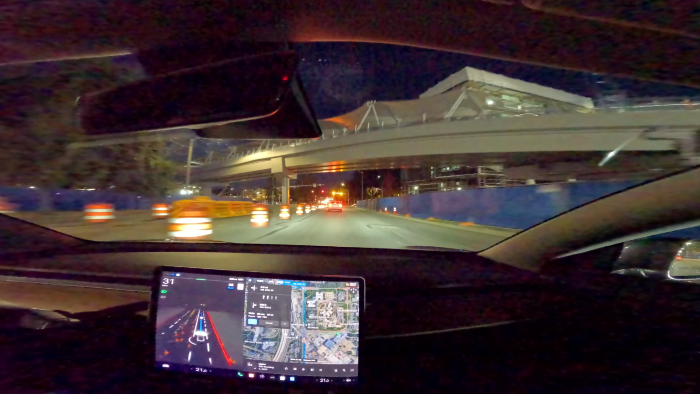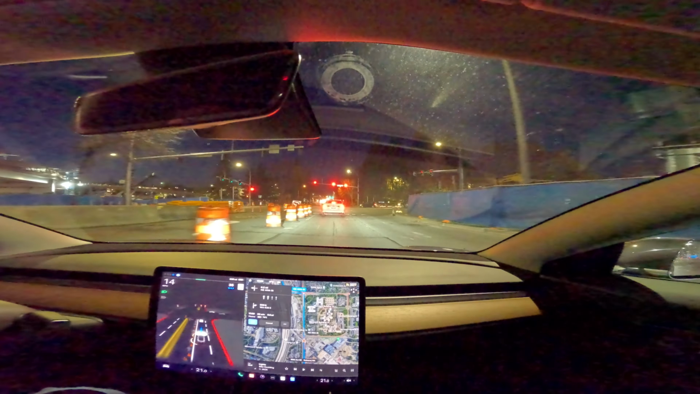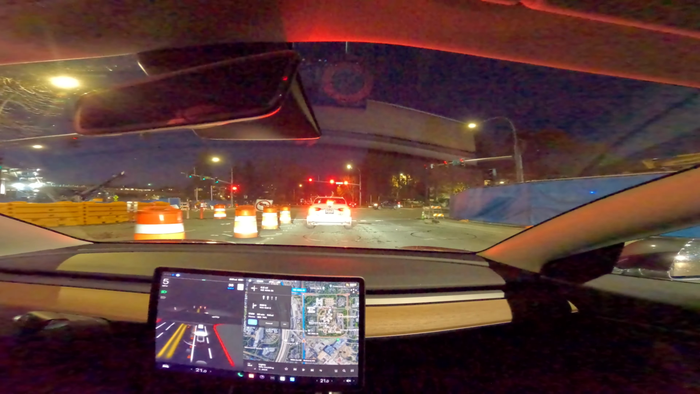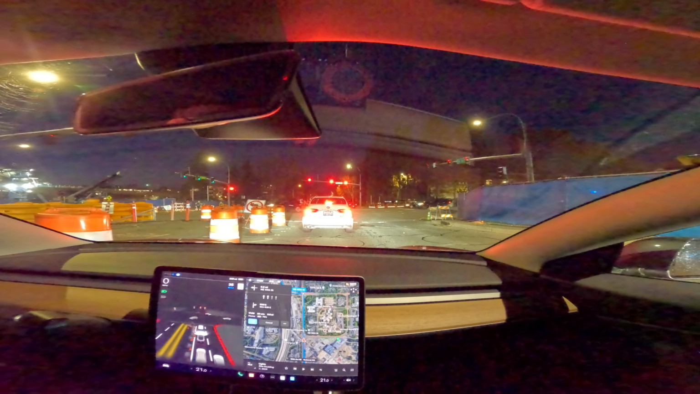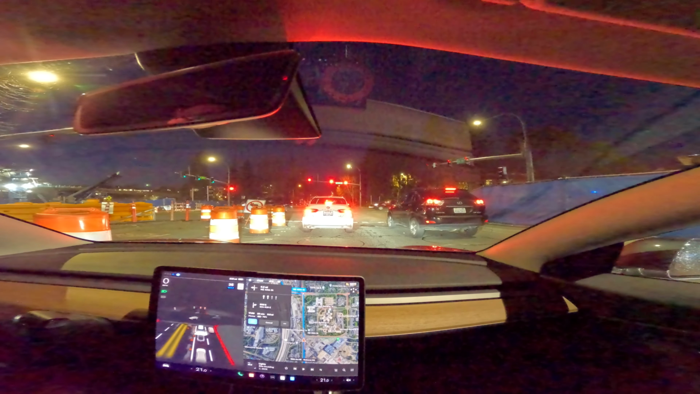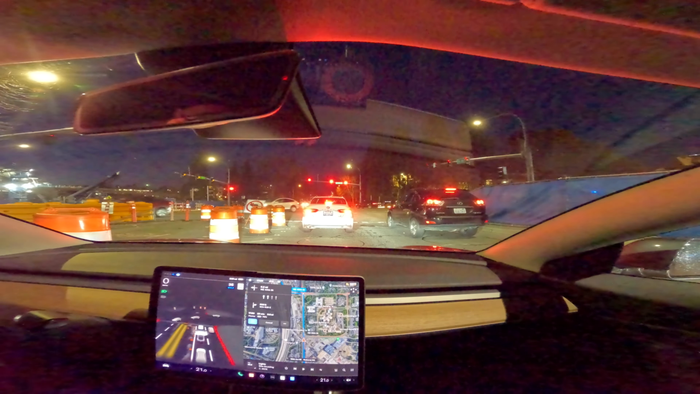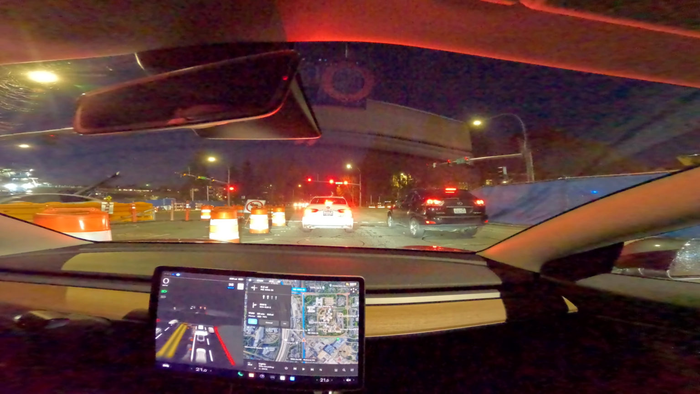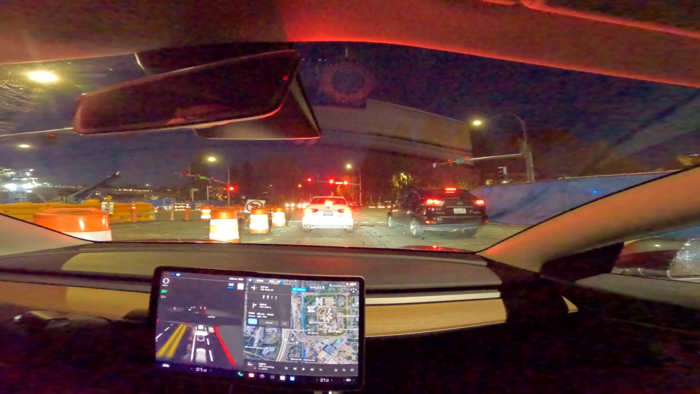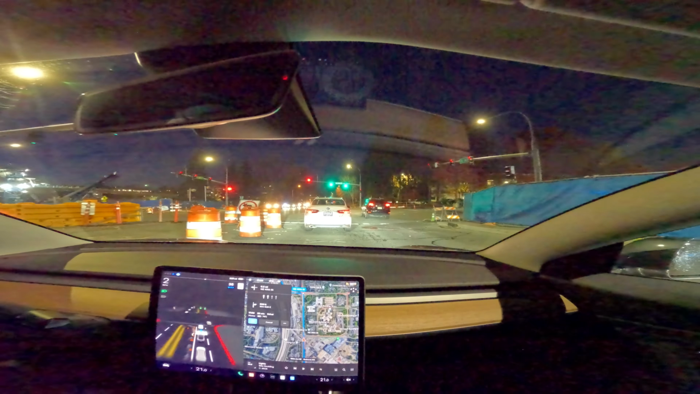So much construction and road closures and lane closures in this area, but I seem to deal with the lane closures okay. I seem to remember last time when I came up to this intersection to get up onto the freeway that it kept on wanting to choose the wrong lane, and I think that was on a previous version of the software, so let's see how it gets on this time.